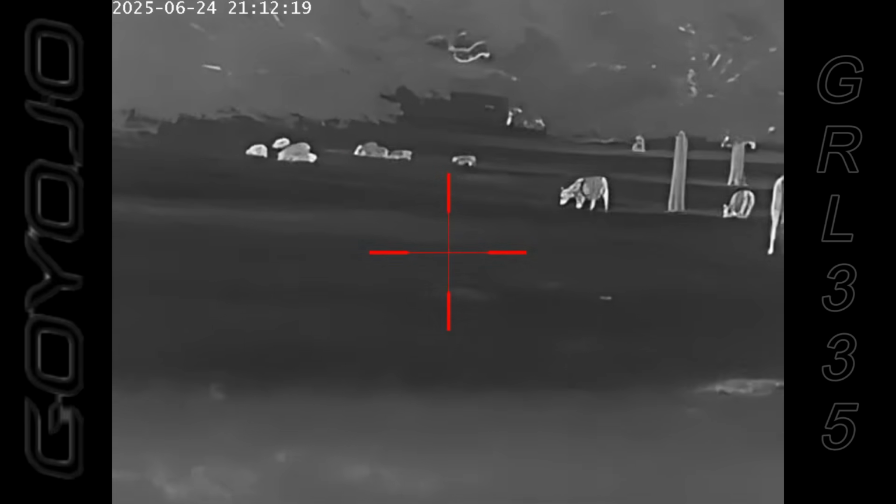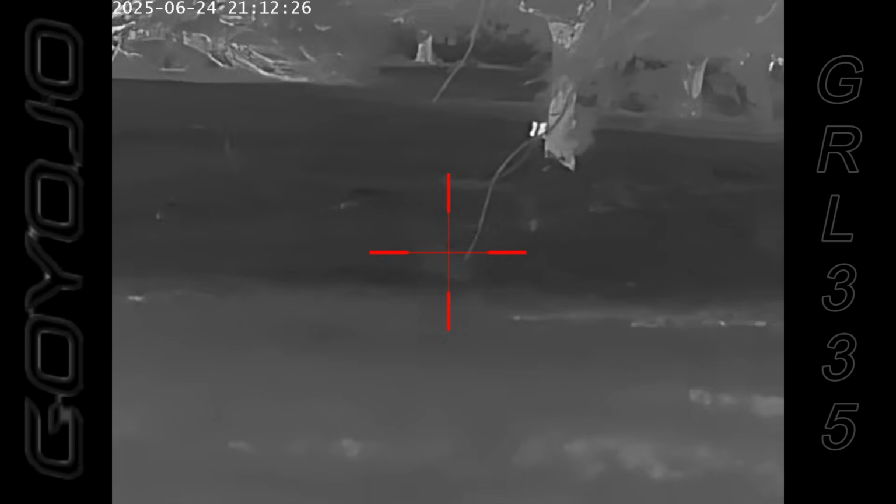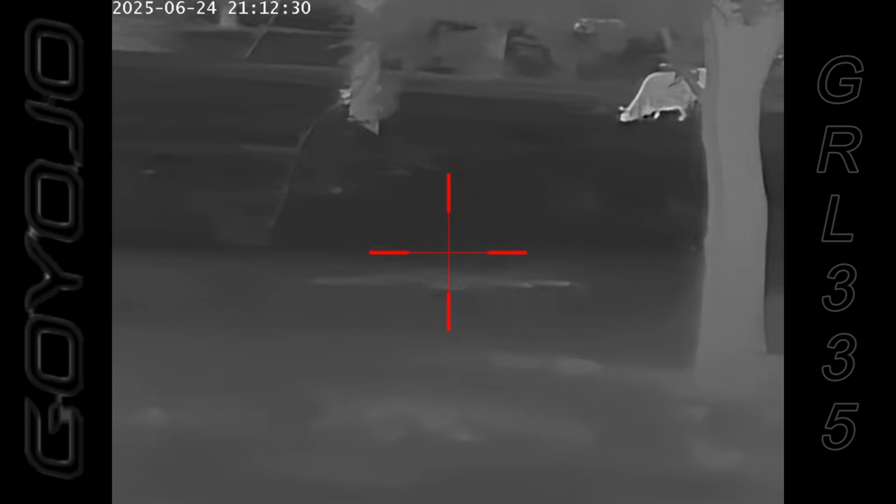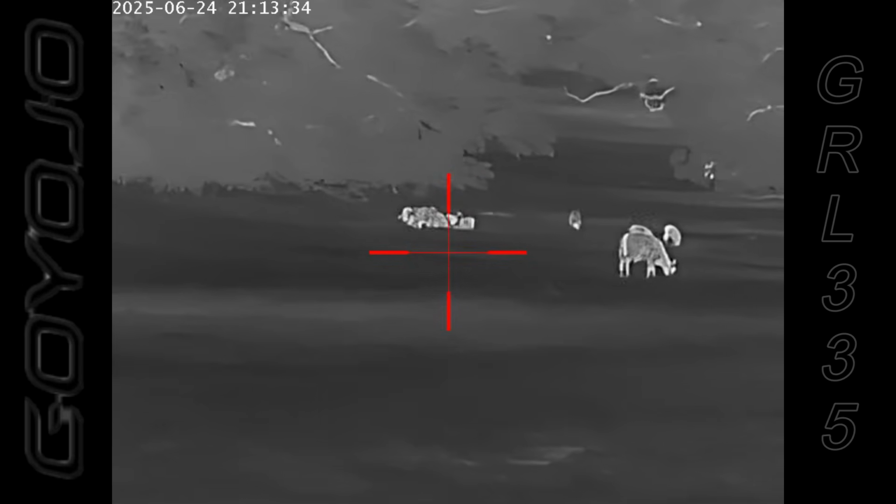Now it's twilight at this point. I think at this moment we're still inside of proper hunting hours if we were deer hunting, which we are not, and it's not deer season. But it is getting dark quickly. However, I can see the hogs with my naked eye at this point. So I'm able to walk up to them without using my handheld. I'm just walking up to them based upon my regular vision. And here I've continued to move up. The hogs have not taken notice of me.